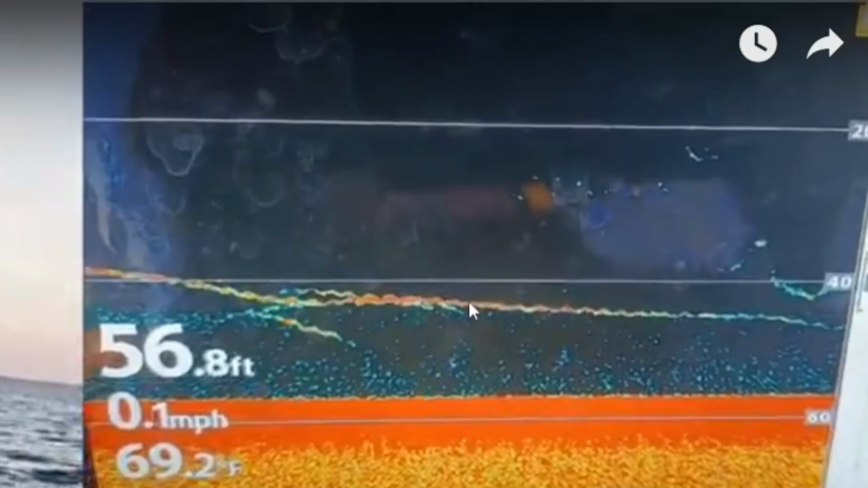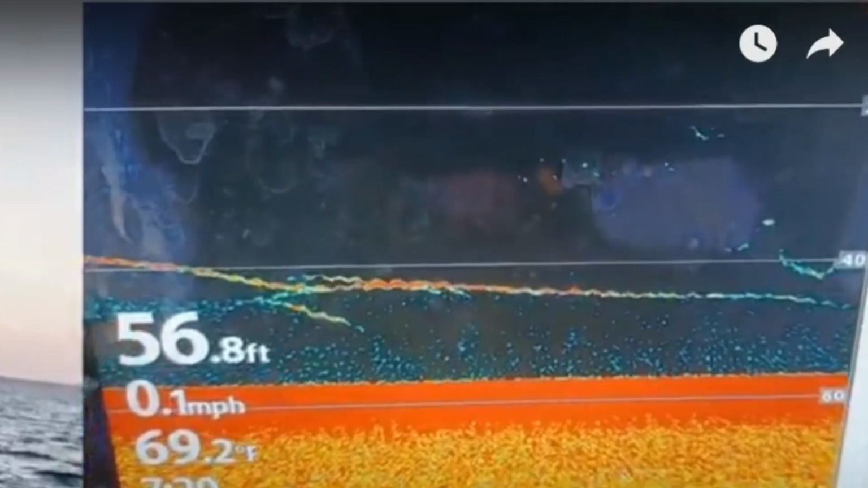Okay, these large, thick red lines, those are fish that are coming under the boat currently. If you scroll over to the right-hand side, you'll notice this thinner line going up and down, that's actually my jig. You can see that I was jigging up here, and then I dropped my line down to this area once I saw the fish going through the screen. Let's play the footage here.